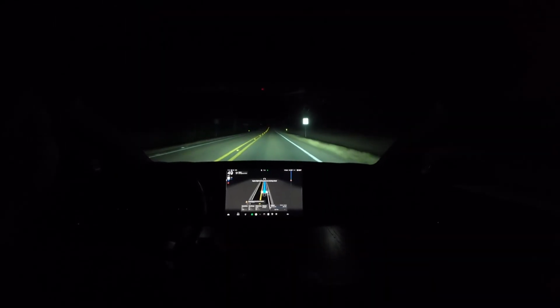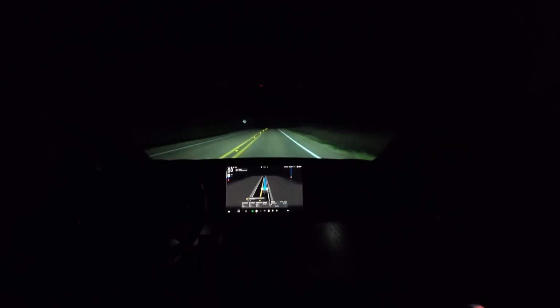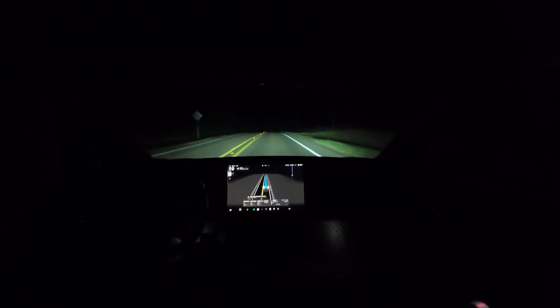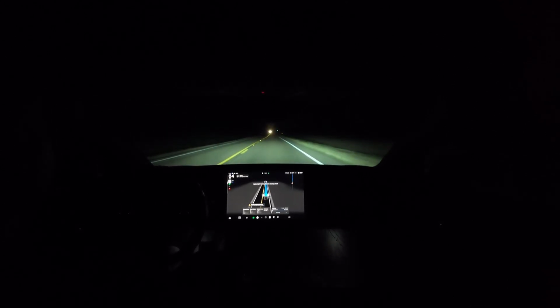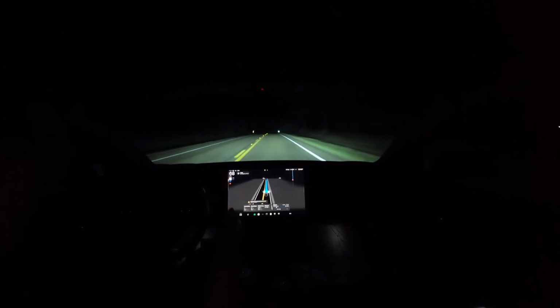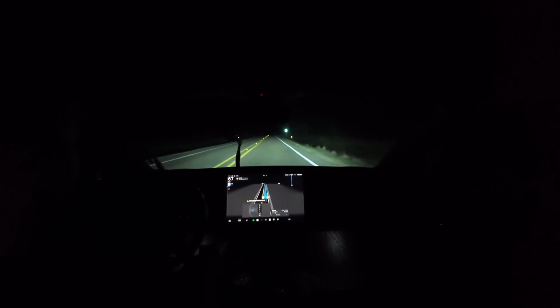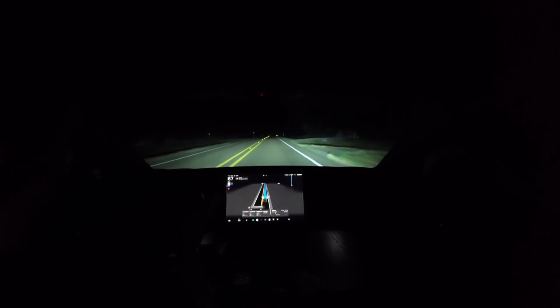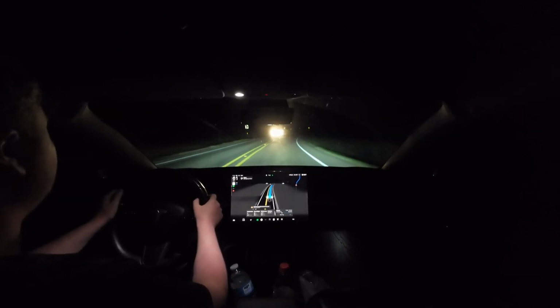Now it is a 55 zone right now, but it's just about to go to 70. It did not pick up on the 70 sign, so I'm going to push the accelerator pedal to get us up to 70 miles an hour. Auto high beams working great there, turning off for this car. Its speed control is wildly inaccurate, and sometimes it does wipers for no reason. It'll speed up when the speed limit's lower than it thinks it is, and then it'll go way slower than it needs to in some situations.